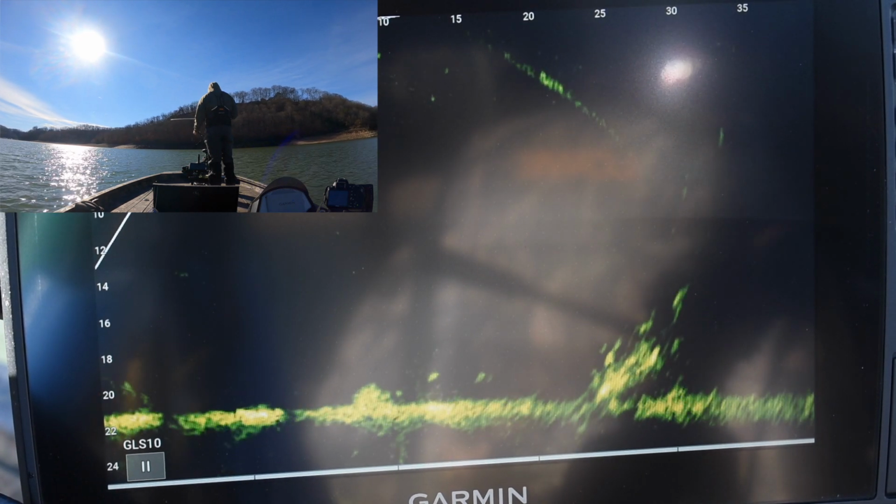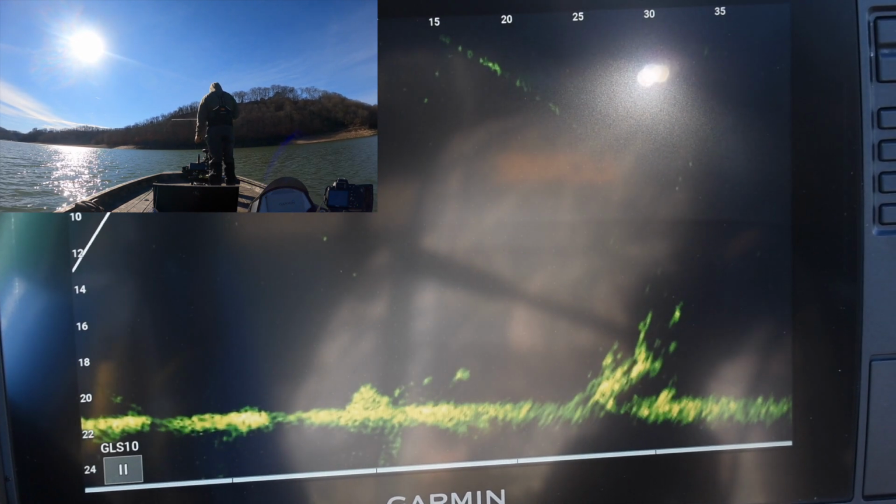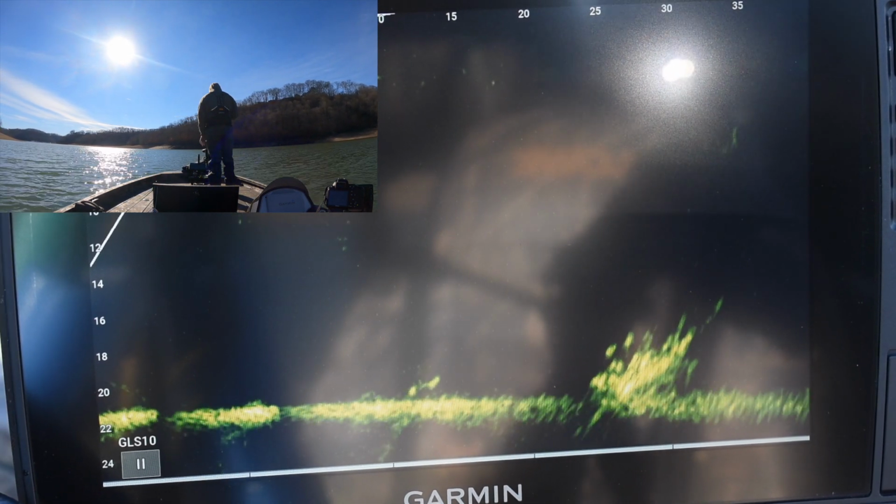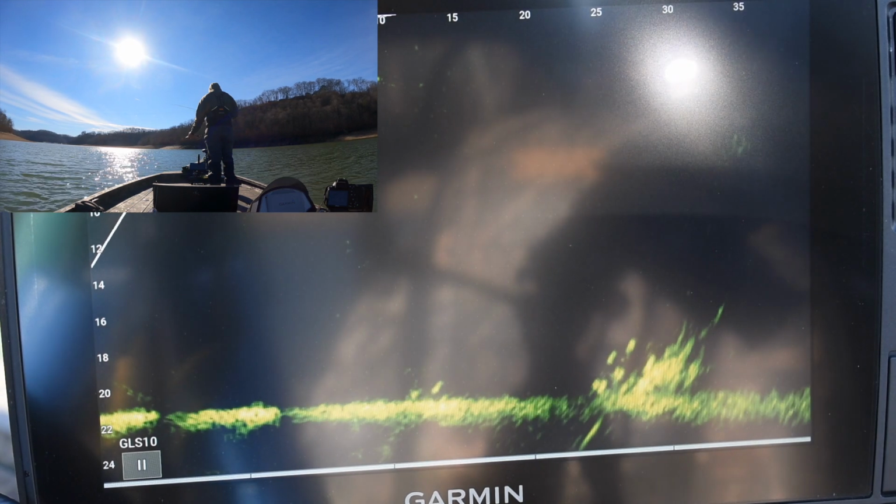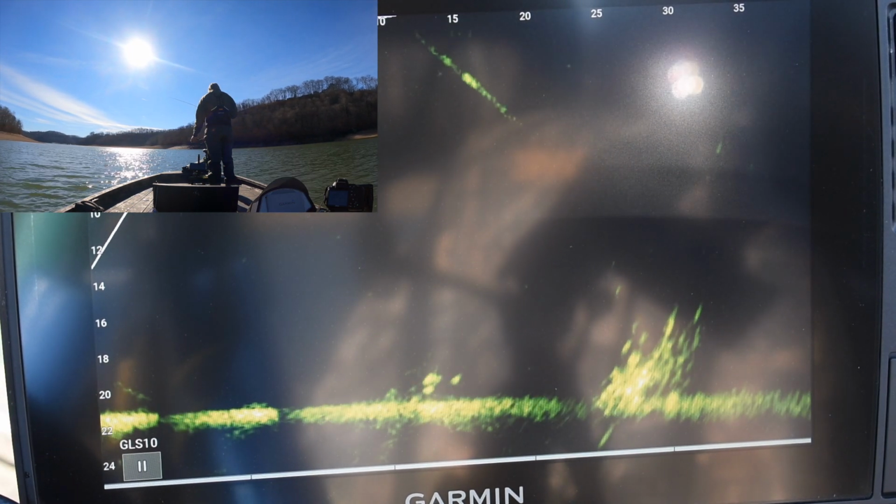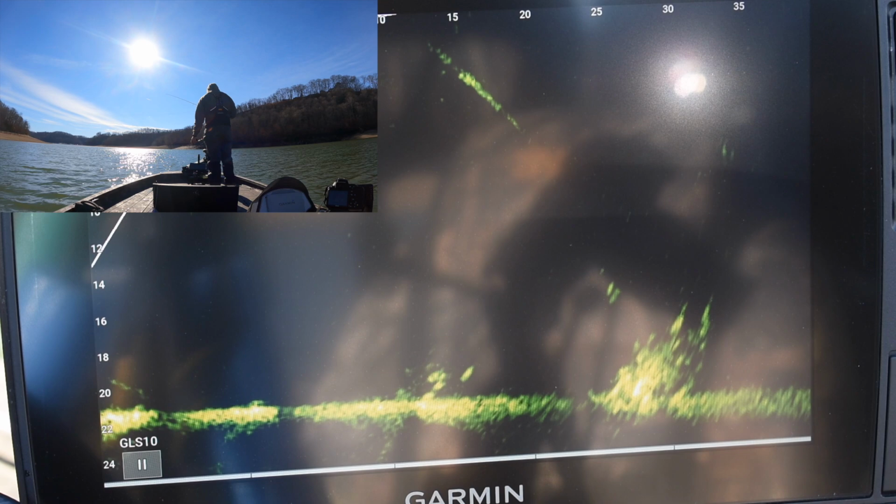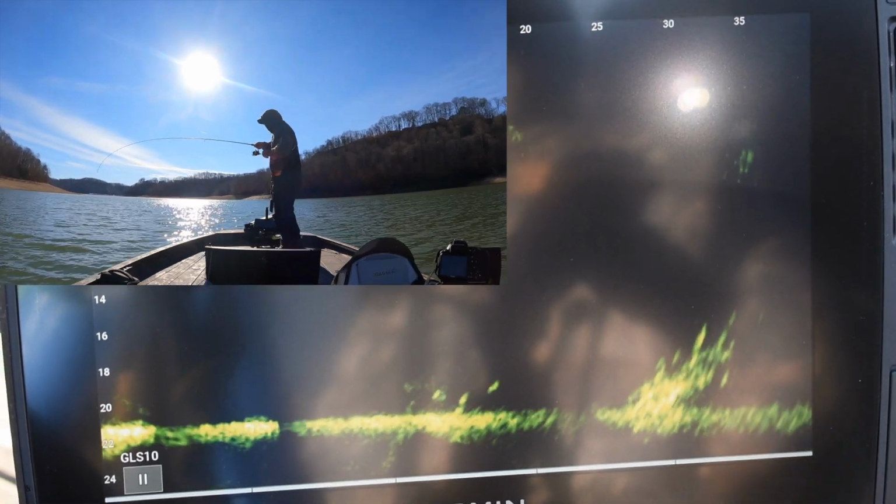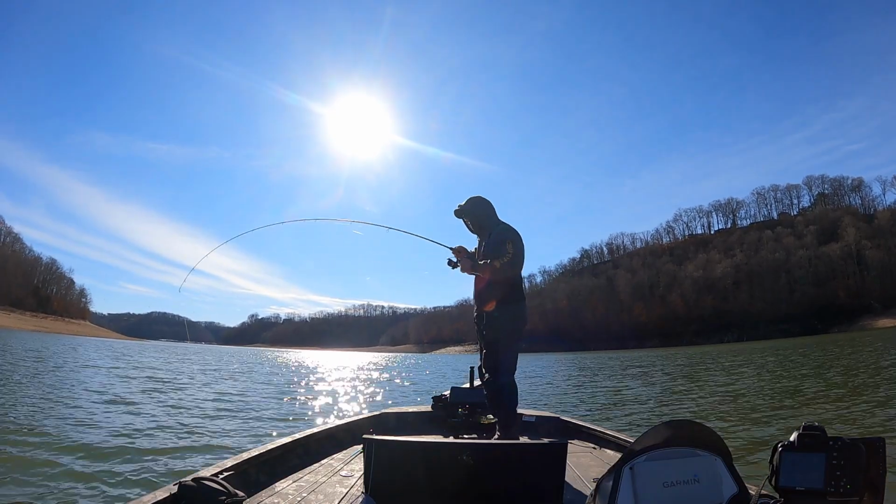So once you get into that 19-20 feet area, which that's still 30, you kind of have a little bit of a shadow, and that's on all the live scopes. It's not just mine or yours, it's all of them. You see how that fish there, he came a long ways to eat that bait, and choked it.